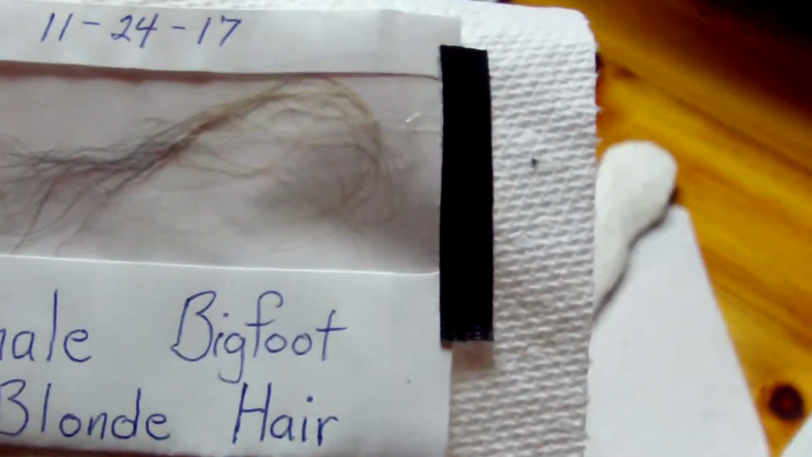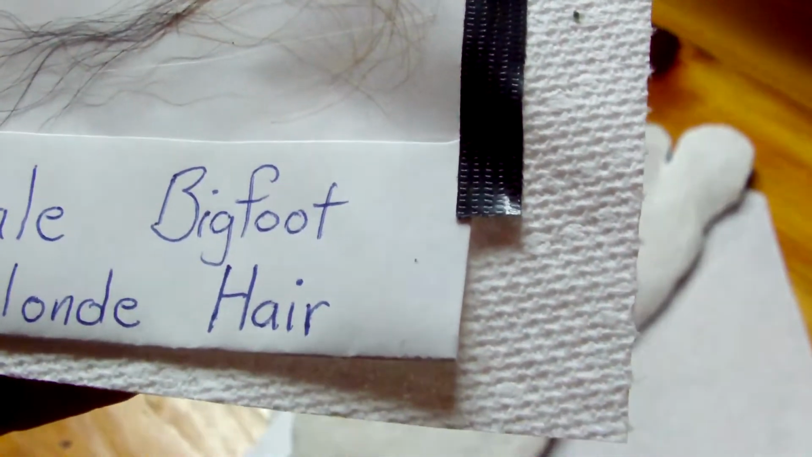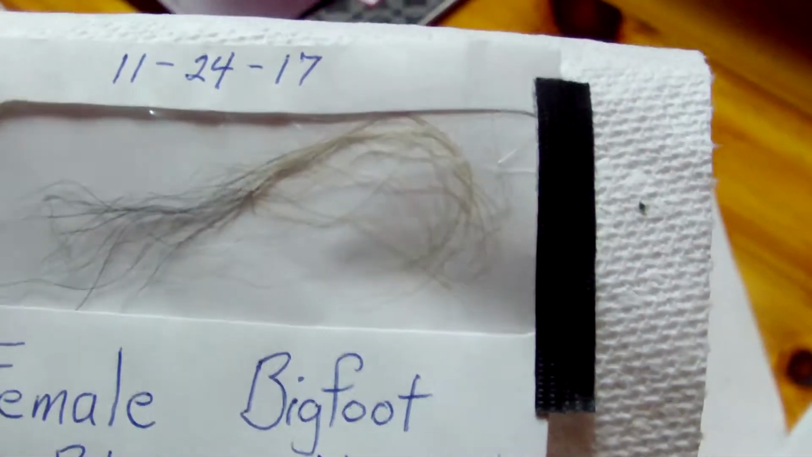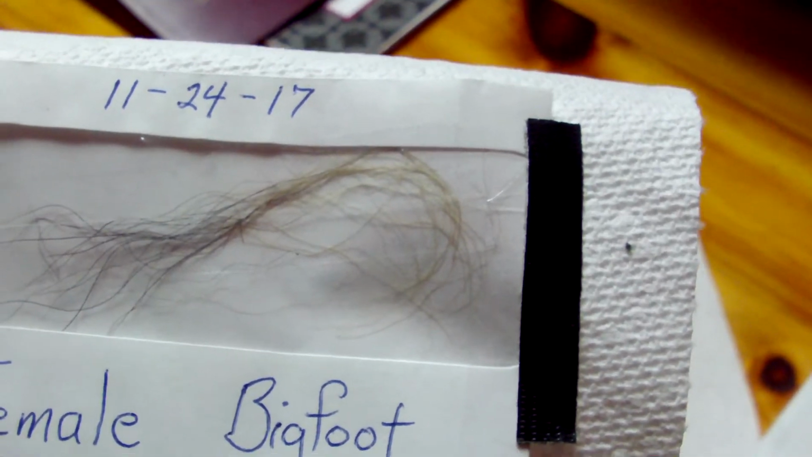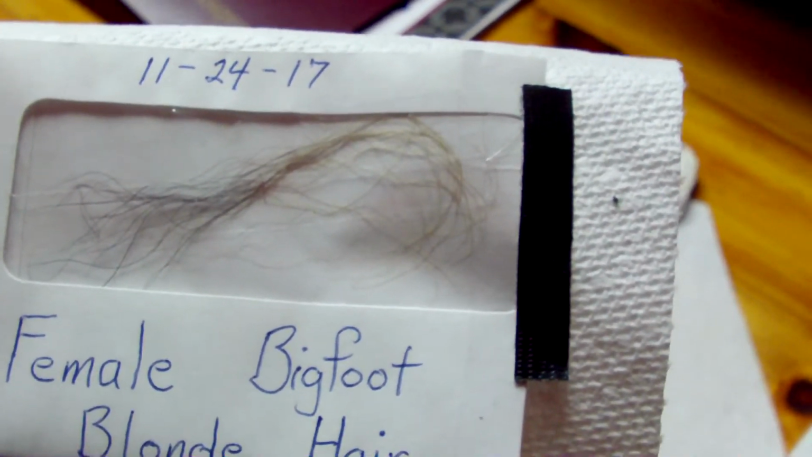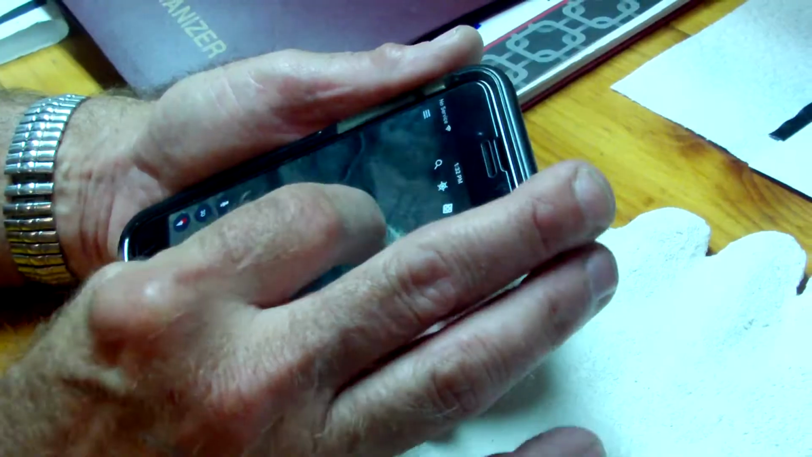And this is the same sample that came back 97% human? That's it right there. I had more than that, of course. I had three times that. Yeah, you've got to keep some of it yourself. I just pulled it apart with tweezers and sent two thirds of it, and I kept a little bit.